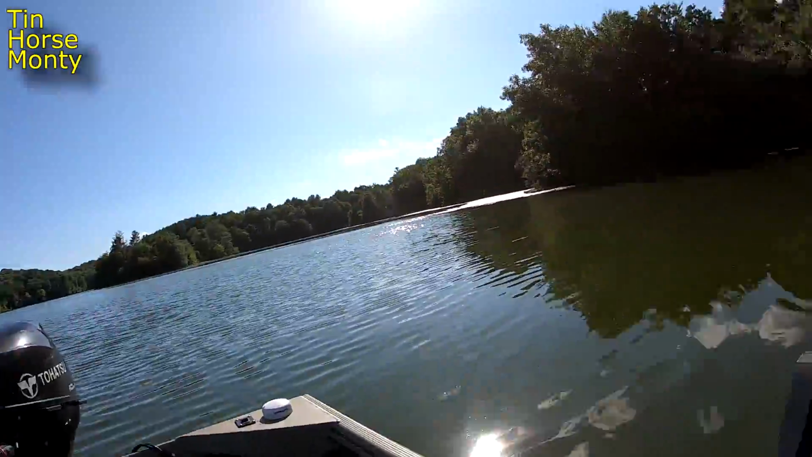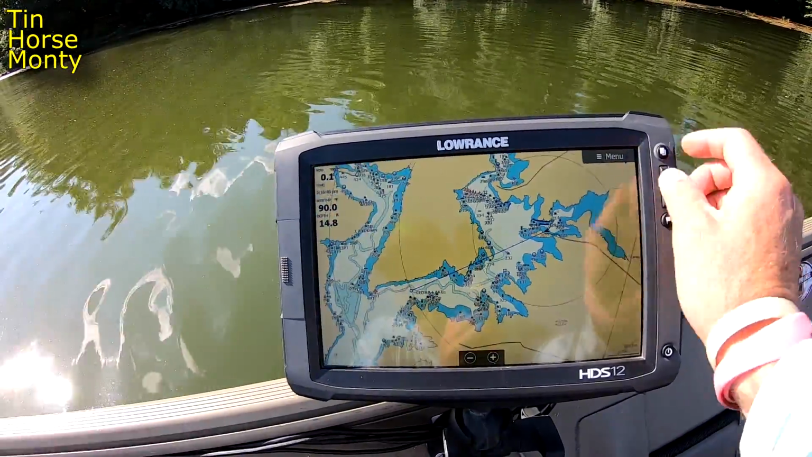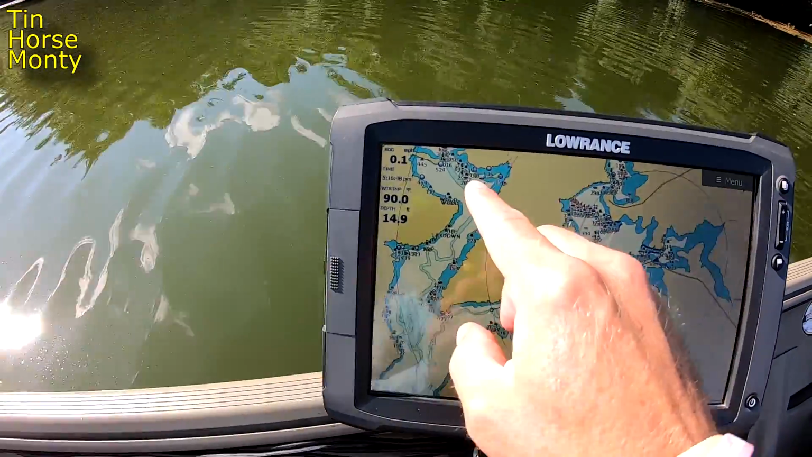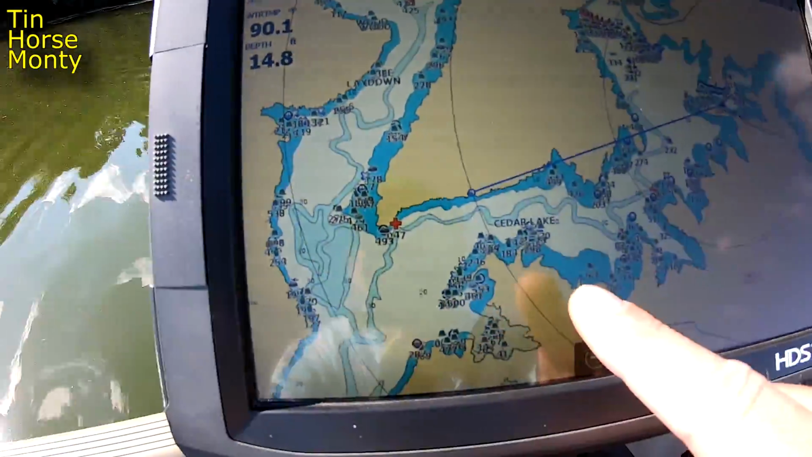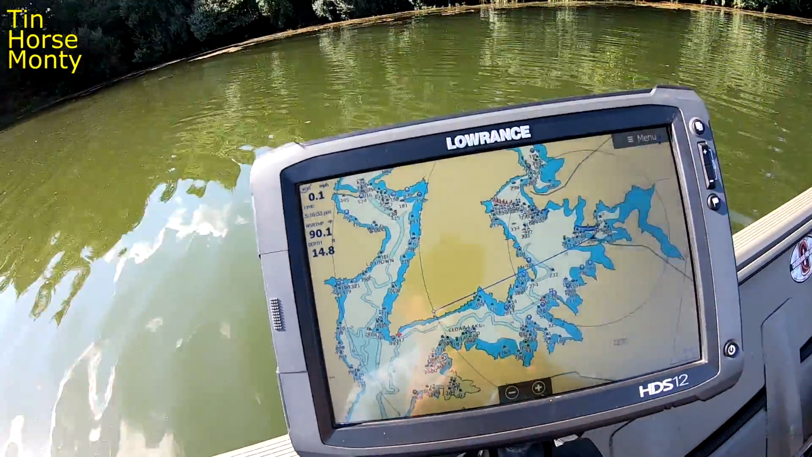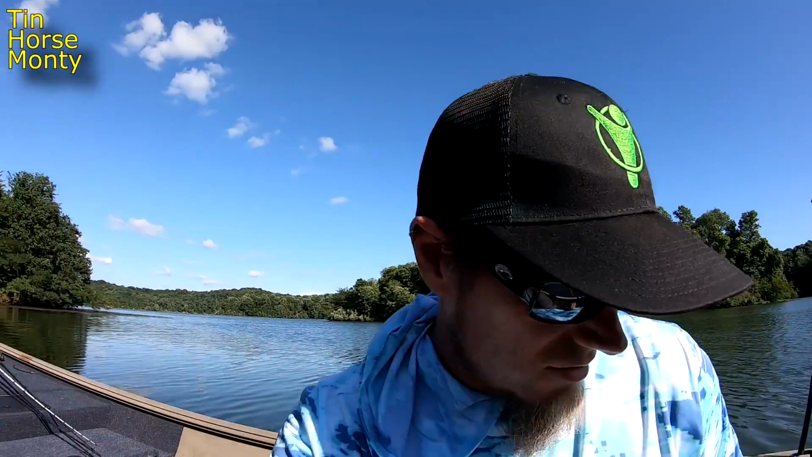I'll just show you some of the waypoints I've got on here. I've got waypoints right here on Cedar Lake. We've got creek channels marked, just got waypoints all over the place. Some of this stuff's still here, some of it's not, some of it's really fresh, some of it I won't be able to find again.